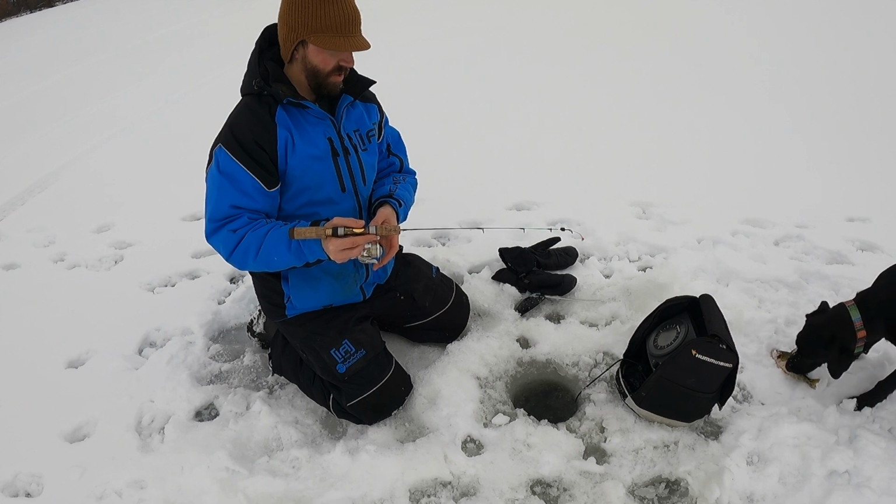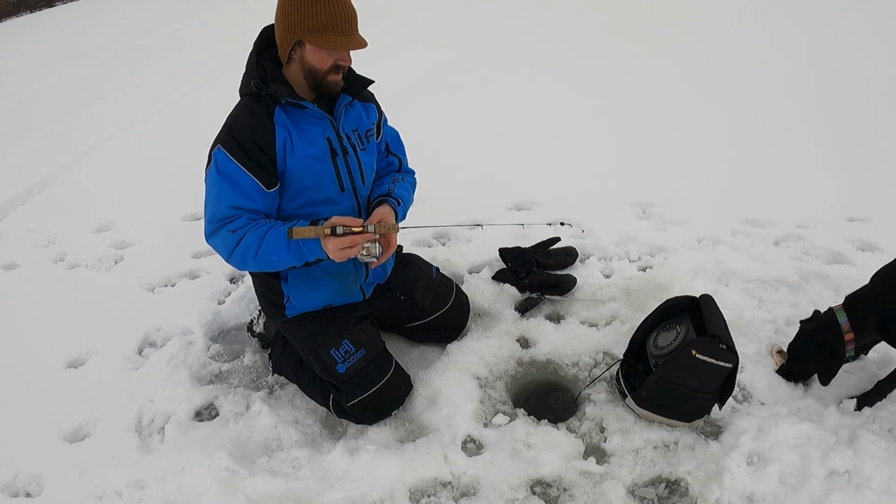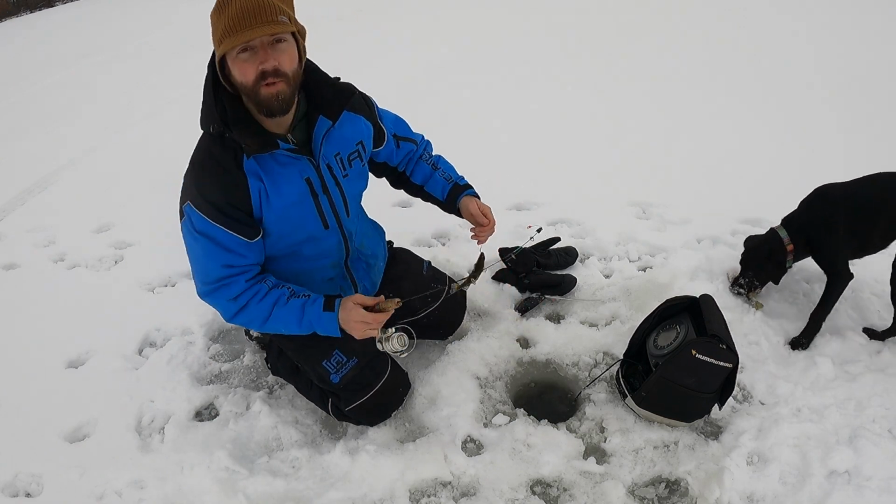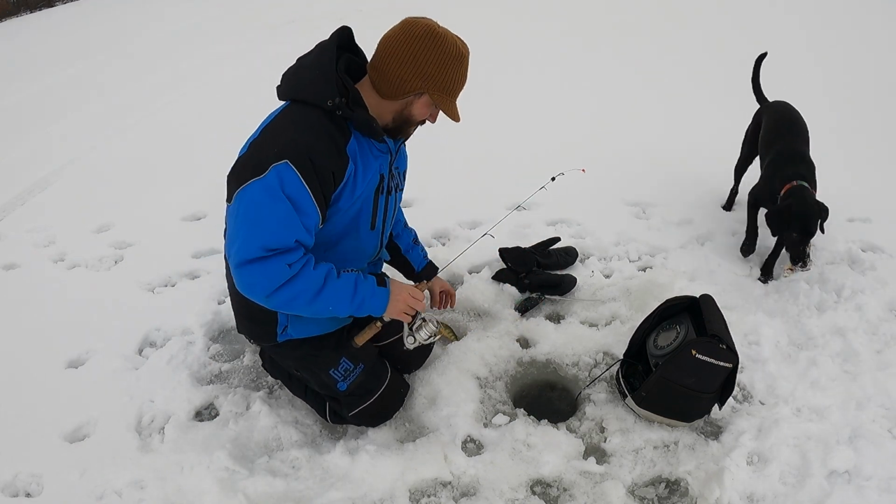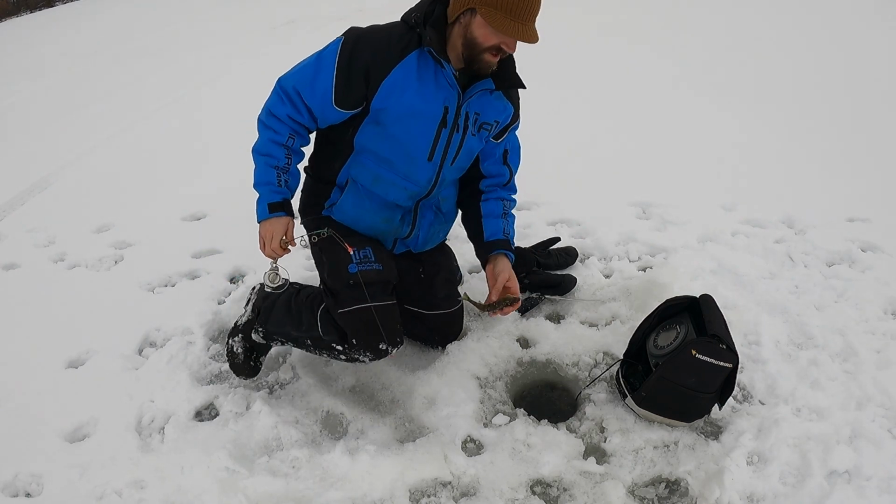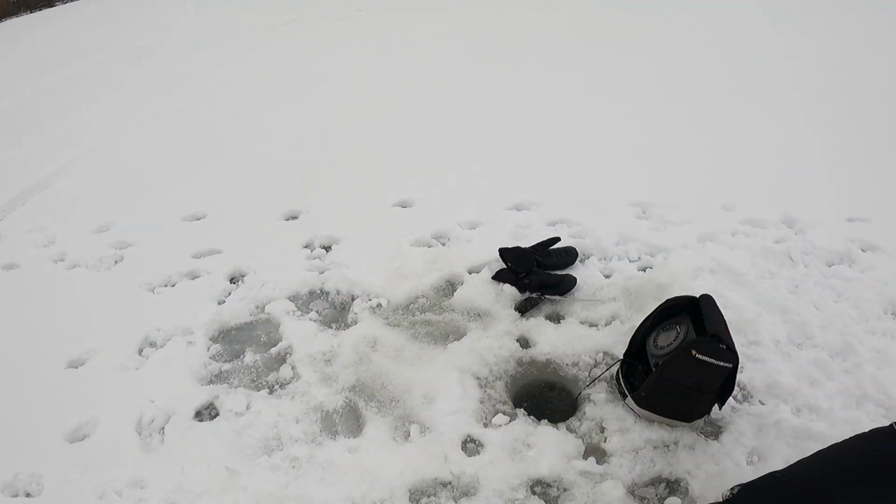My dog's gonna take my fish, so I better get that in the bucket. She carries them around and plays with them, and basically ends up licking off all the scales. Little guy. Okay, leave it.